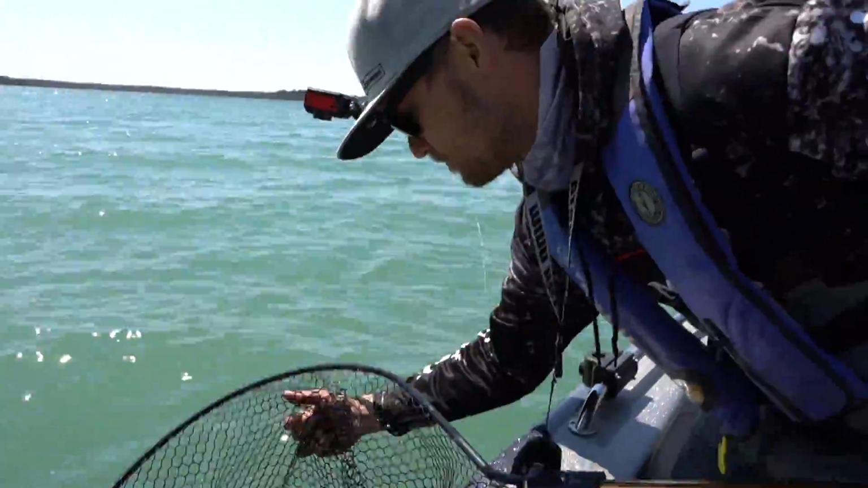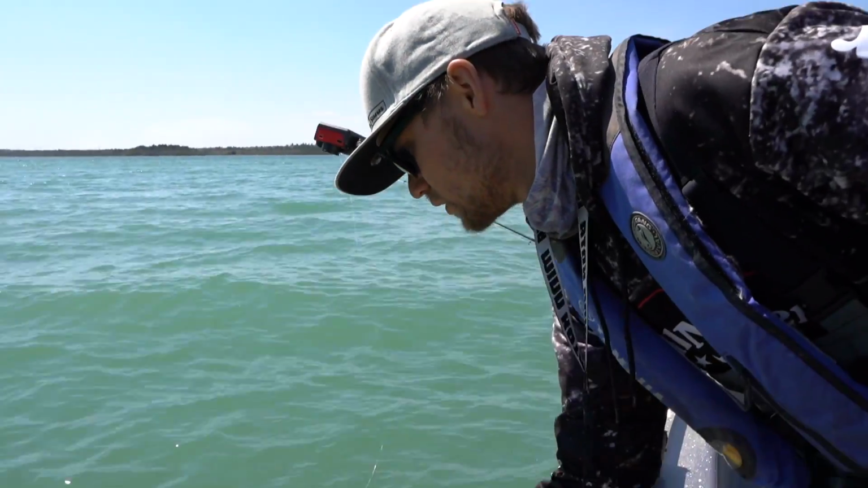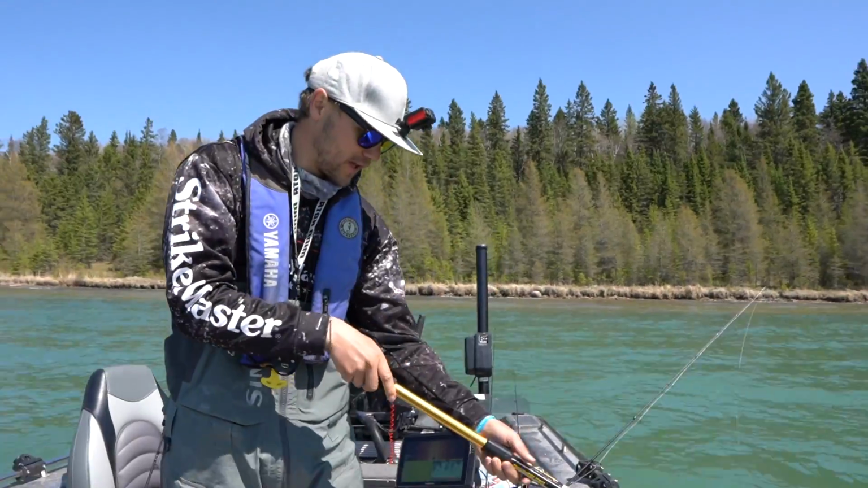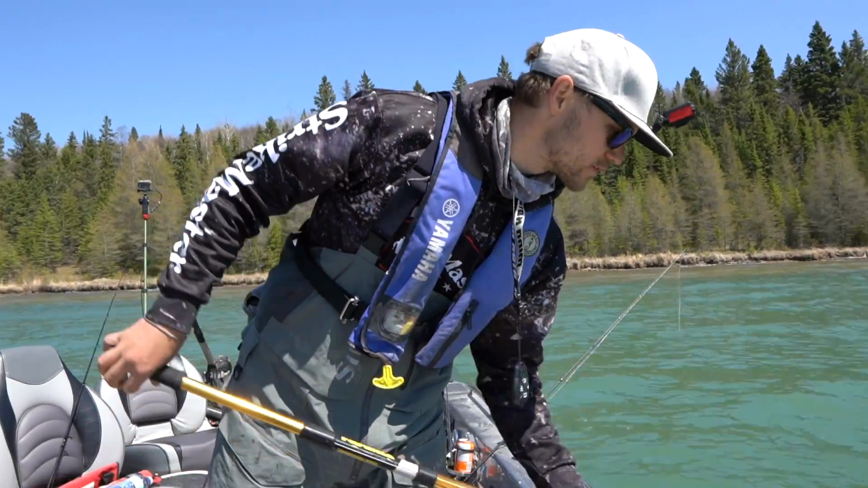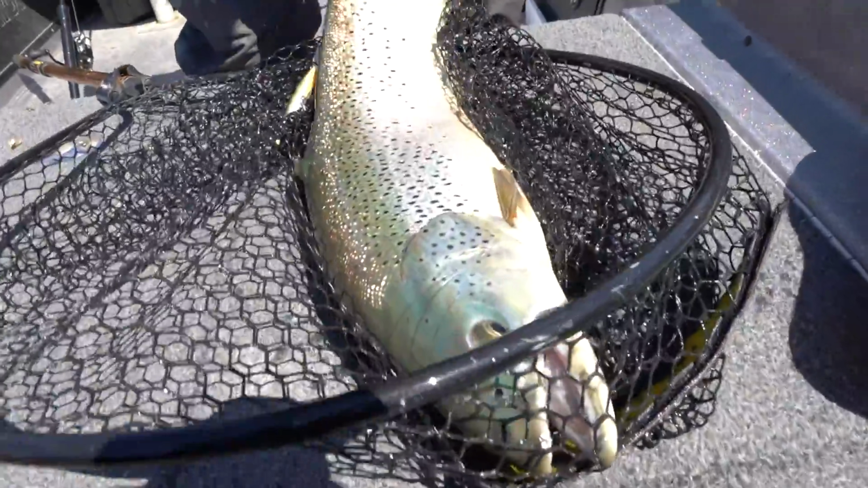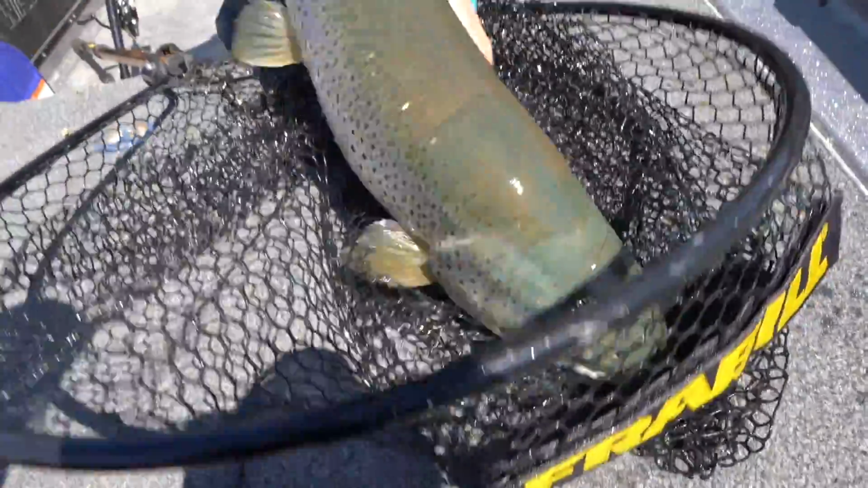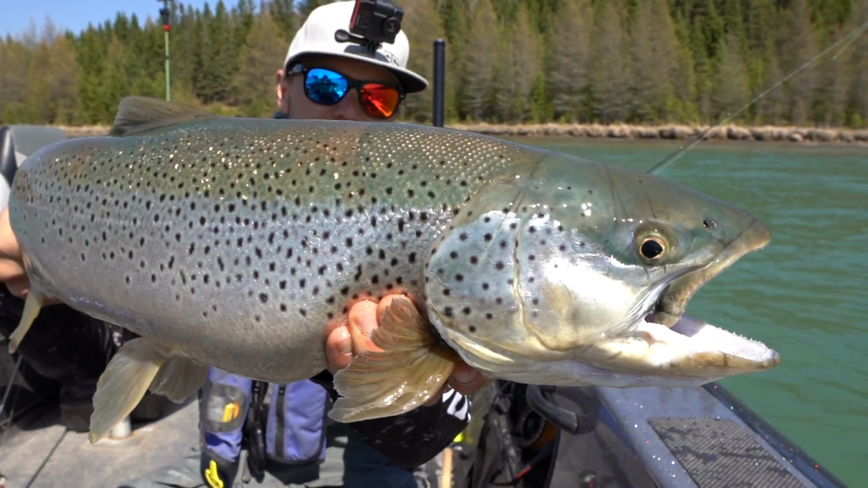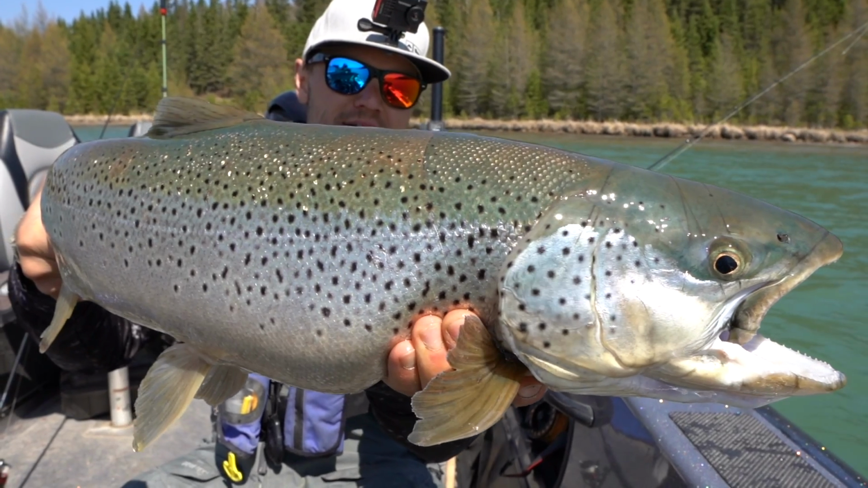Is that our first female? Big one, yeah. So do you like Laurie Lake now? Yeah, I like clobbering browns on Laurie Lake. You want me to put him right in front of you? Yeah. Here he is. Here she is. Oh my goodness, that's long. Whoa. That is a long one. Look at this female brown. Holy smokes, that's long. She's just glimmering.